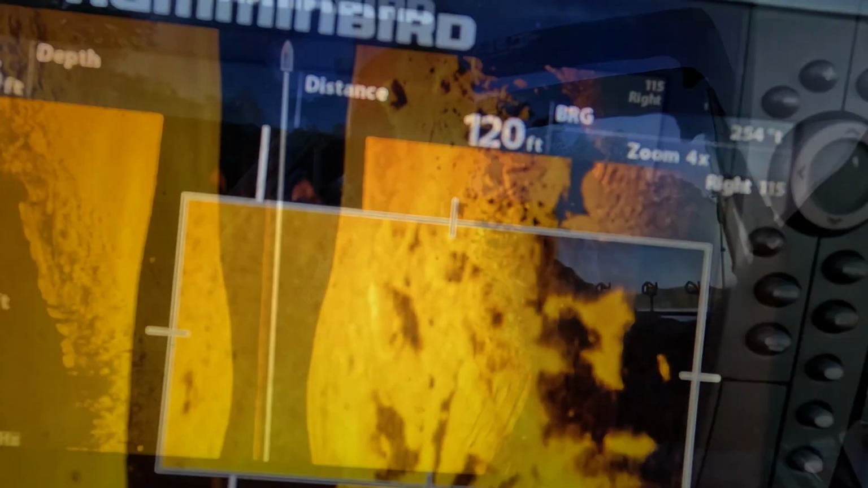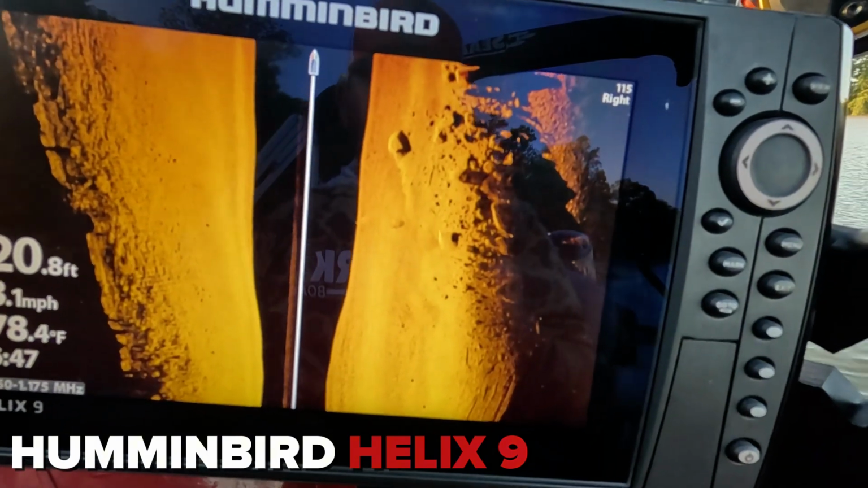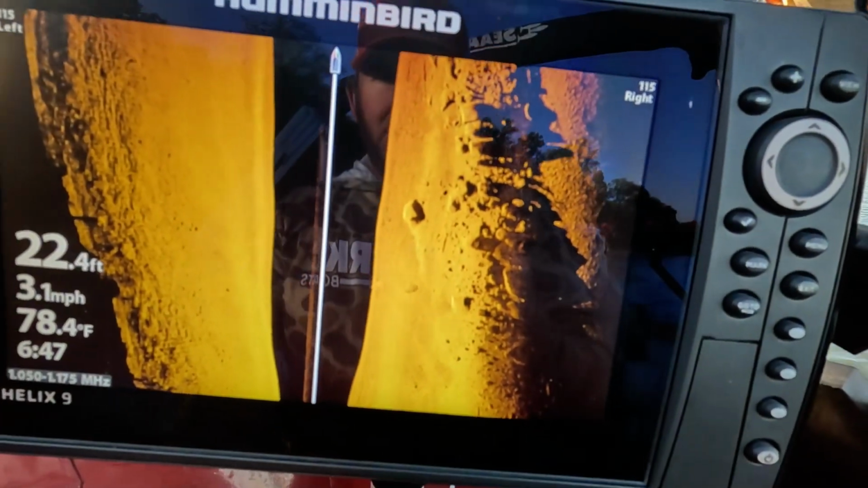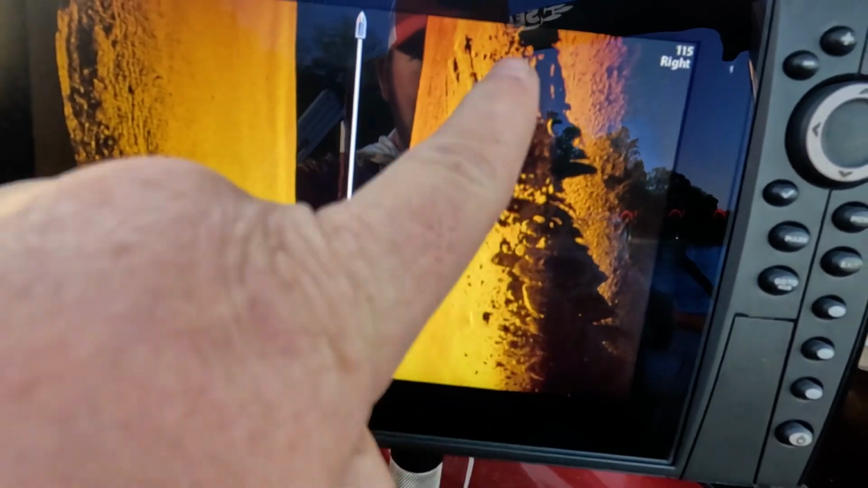That's a nice fish. Now the unit that we're looking at today, this is a Humminbird Helix 9. This is a Gen 3 or Gen 4, I'm not 100% sure. We're in about 22 foot of water, and we got an enormous rock ledge right here. That is over to our right, and it's just one big pile of rock.